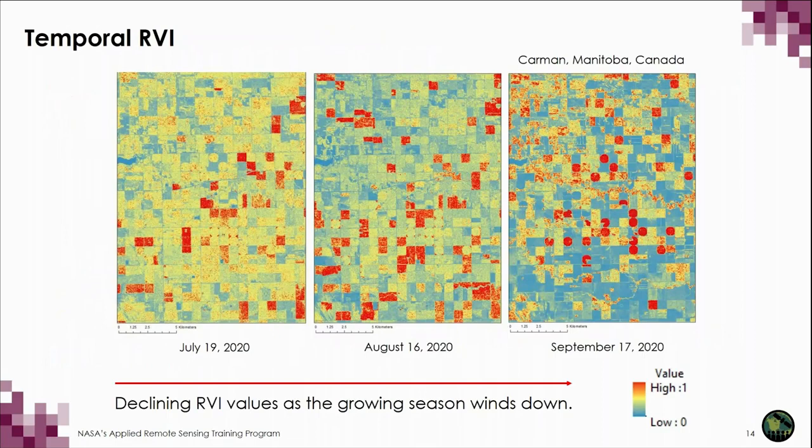Here's an example of temporal RVI. Here we have 3 RVI images that were generated from RCM imagery over a site in Manitoba, Canada. The growing season in this region ranges from seeding out in May to full harvesting in August and September onwards. In these RVI images that were generated with SNAP, low values are represented by a blue color and high values are represented by red or orange color.